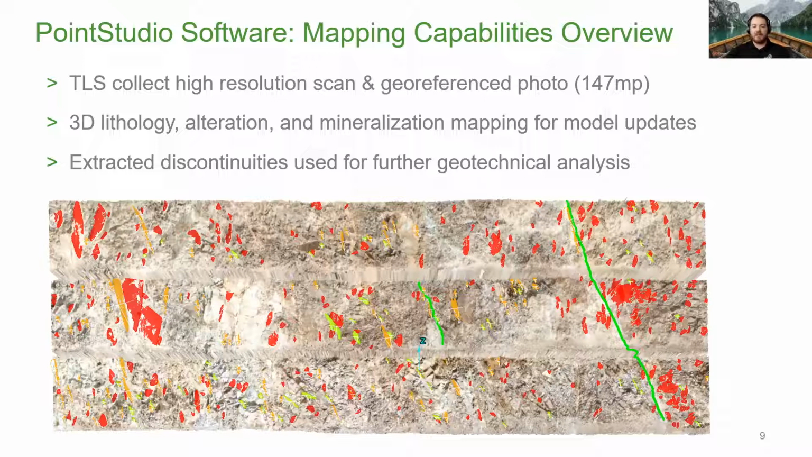So in general, the laser scanners are going to collect that high resolution scan data. That's all going to be imported into the software. And one of the benefits with some of the MapTech scanners, and there are others out there as well, they can provide those georeferenced photos, and ours in particular with the most recent scanners, they're 147 megapixels.